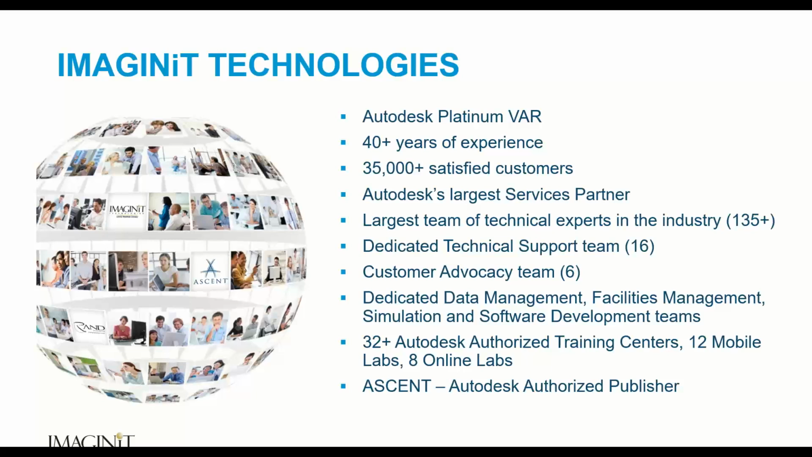We have a dedicated technical support team, a customer advocacy team, and dedicated data management, facilities management, simulation, and software development teams. When it comes to our training center, we have over 32 training centers with 12 mobile labs and 8 online labs. So we can meet your training needs, whether you want to come to one of our training centers or you want to be in your office. We can do anything you need there, right?